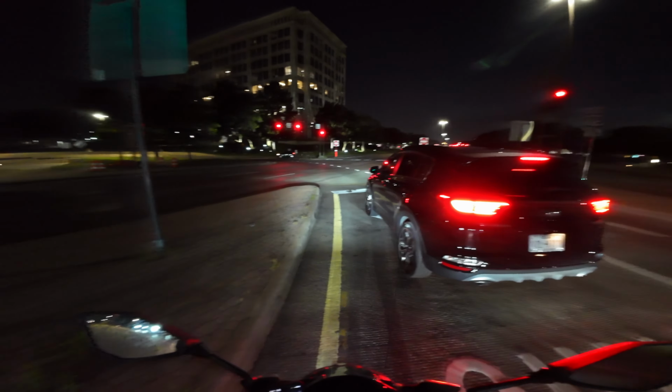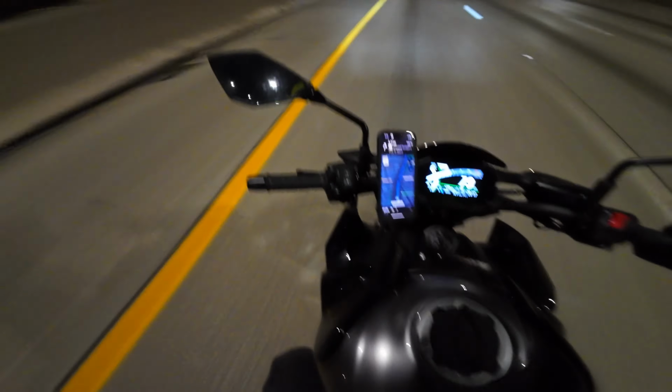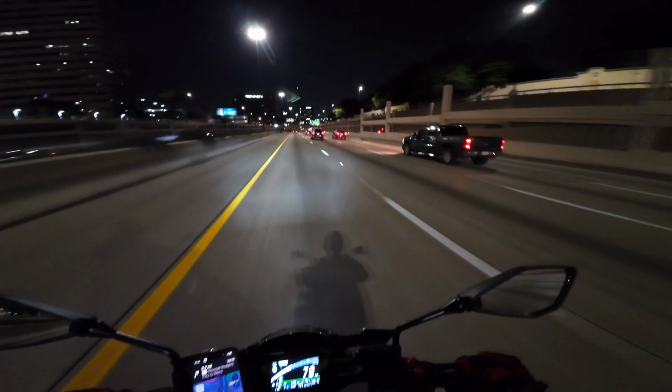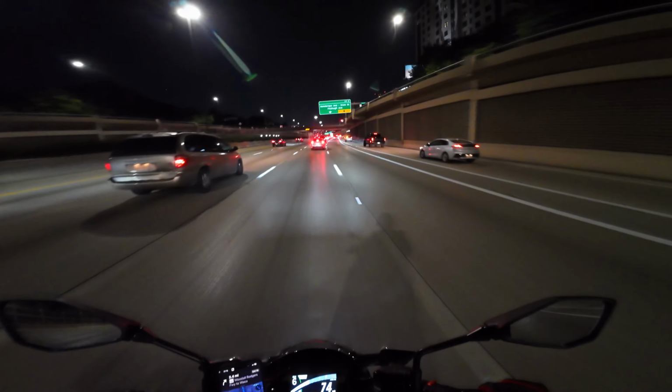Oh baby, out on the highway at night. Ooh, I saw your little hole. I saw you. I gotta let the tires warm up though. Man, night is a whole different vibe, and the air feels so good. I'm not sweating my ass off right now, because the temps have been in the high 90s, so it's been pretty warm. I gotta get off.